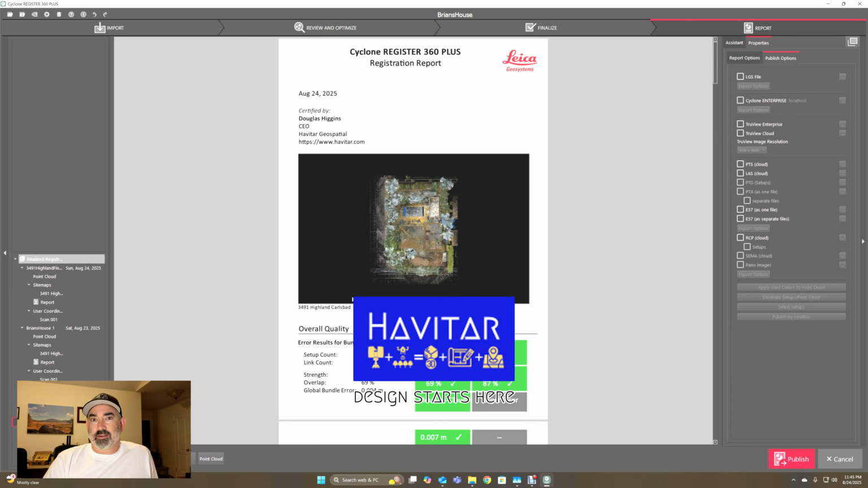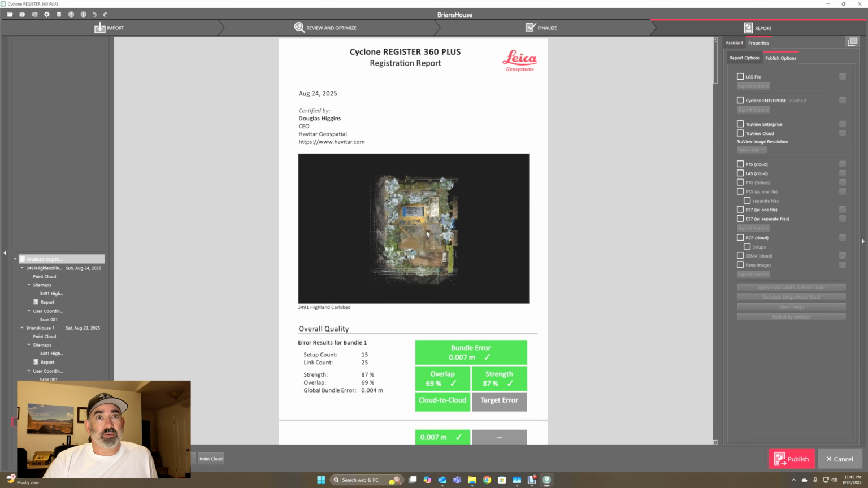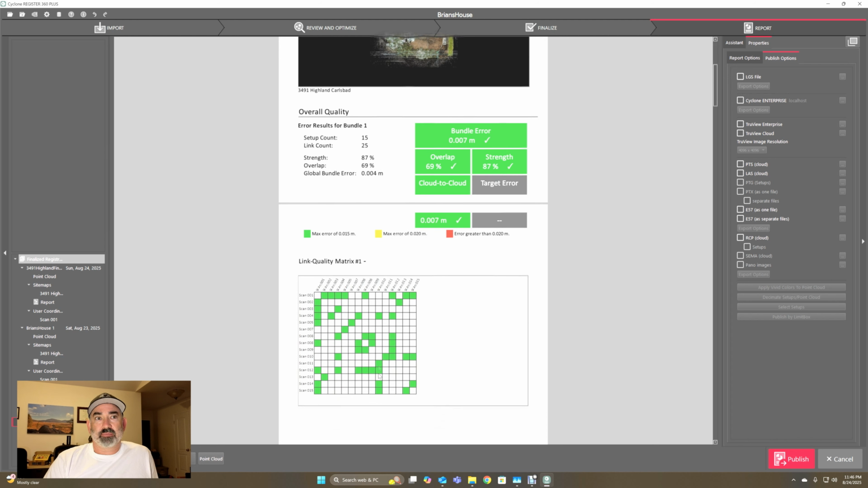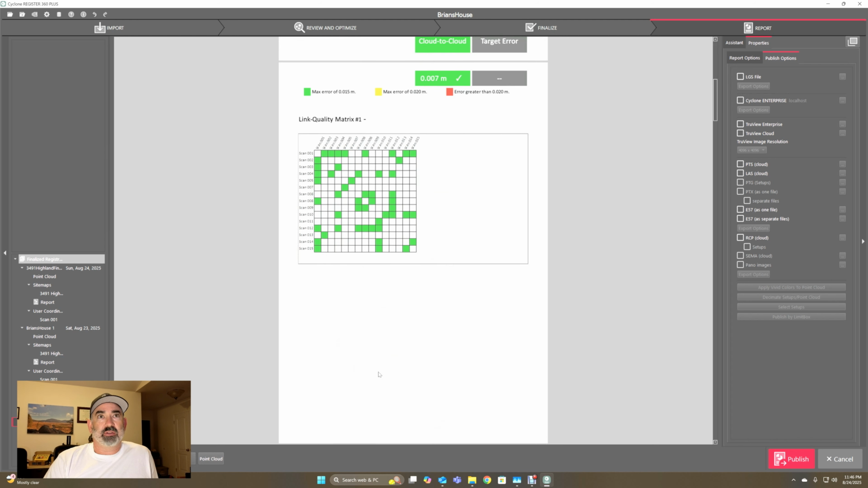All right. This is your house, Brian. And then this is the report that goes along with it. So we got 7 millimeters of accuracy across 15 scans. Great strength and overlap. All this green just means everything's good, and that all worked out very well.